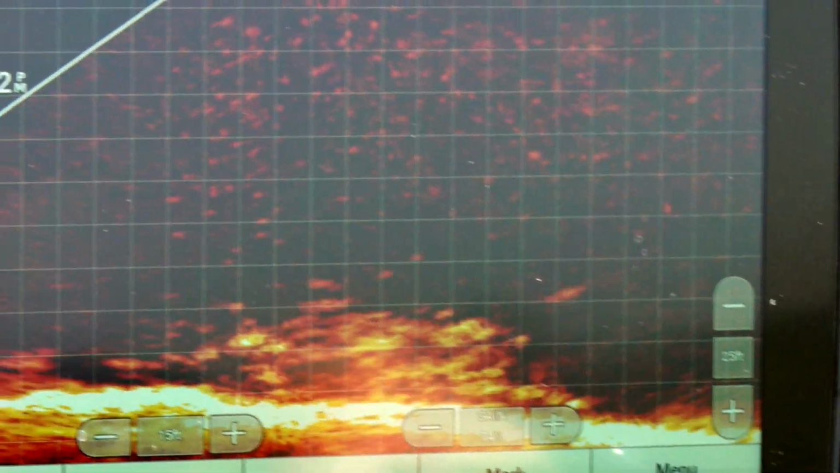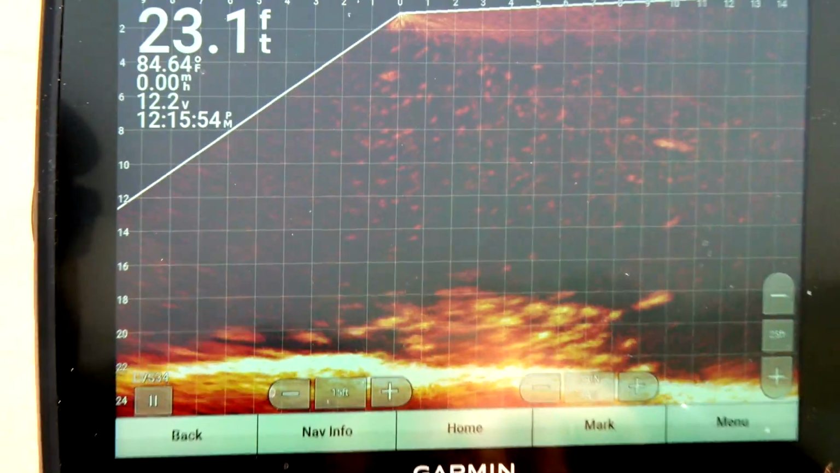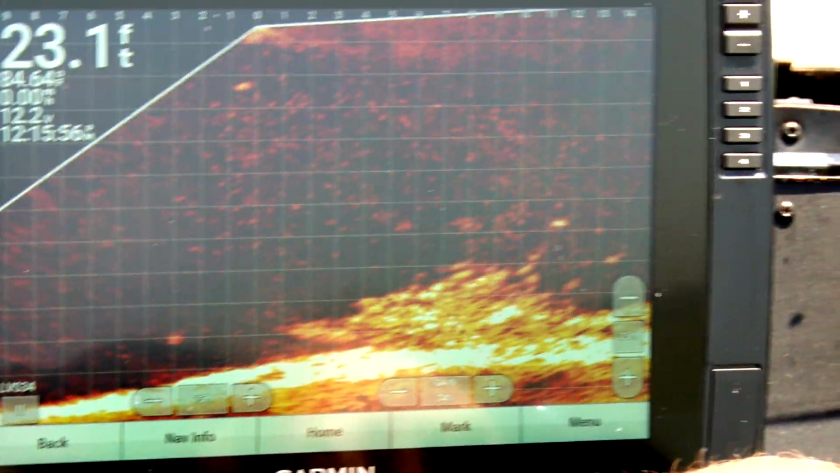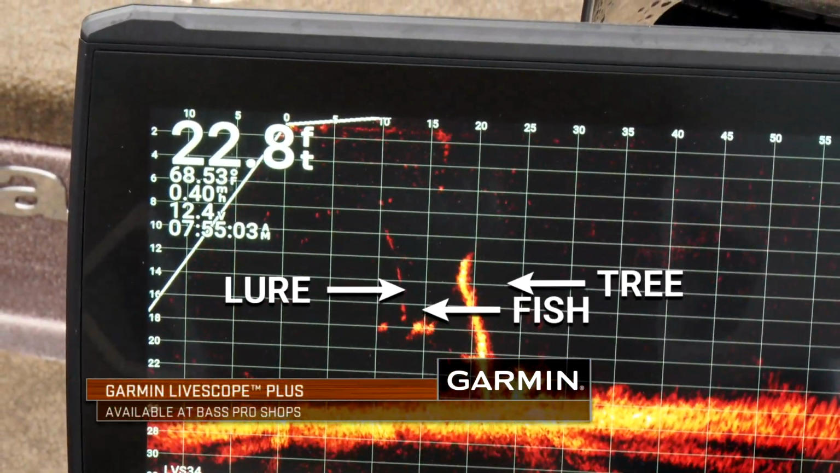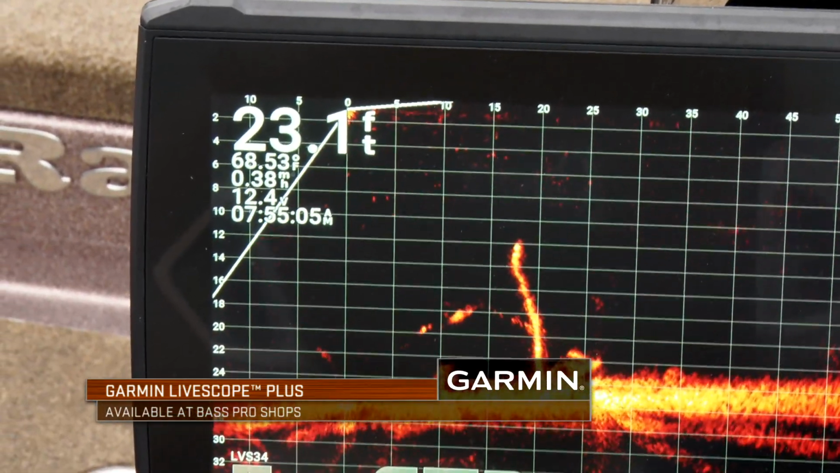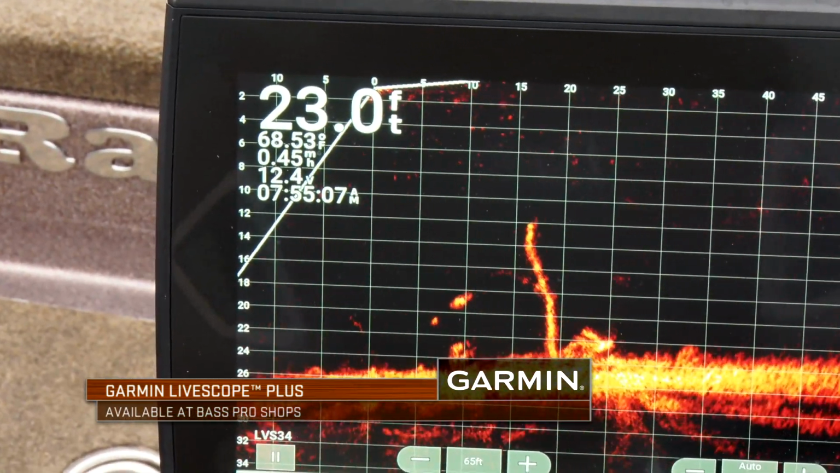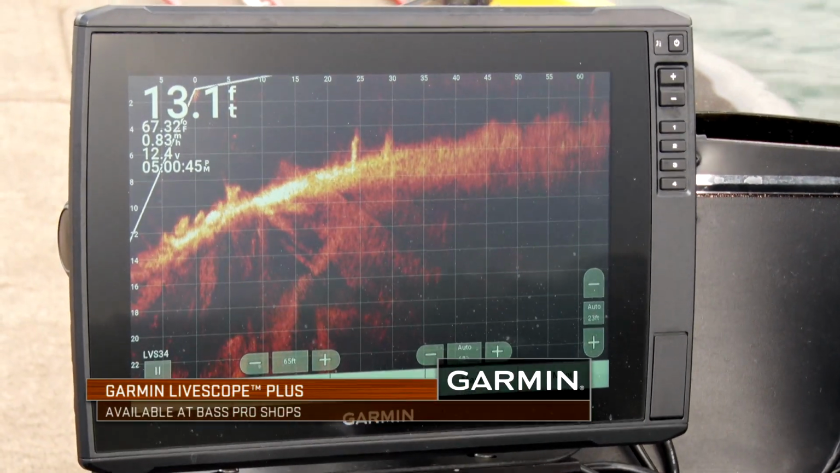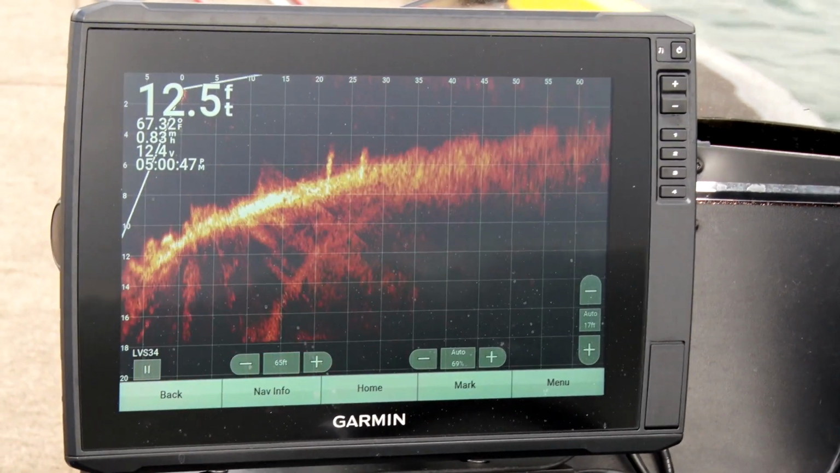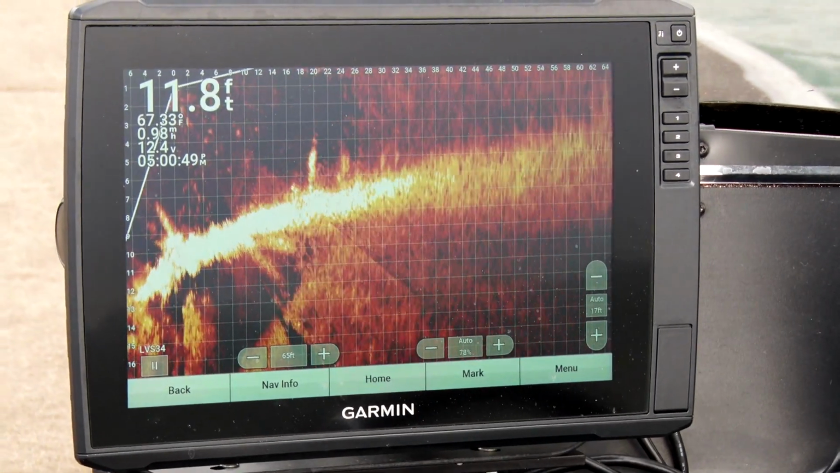The reality is how that unit comes exactly out of the box is good enough for most people in the world. I like to tweak a few things while I'm on the water. I think it benefits me in the usage that I like to do with it. And if I ever feel like I've got it totally out of whack and it's not doing what I need it to do, I can just hit restore sonar defaults. That's gonna go right back to how I got it out of the box,